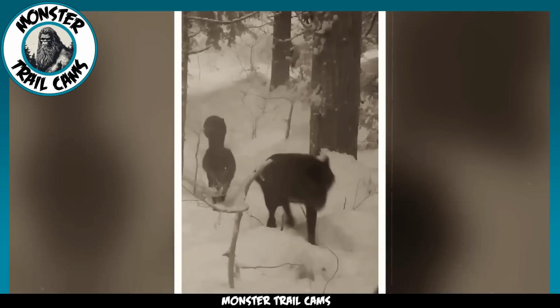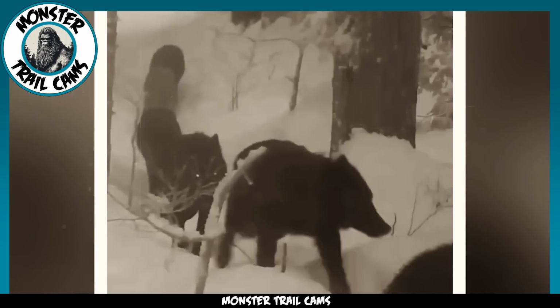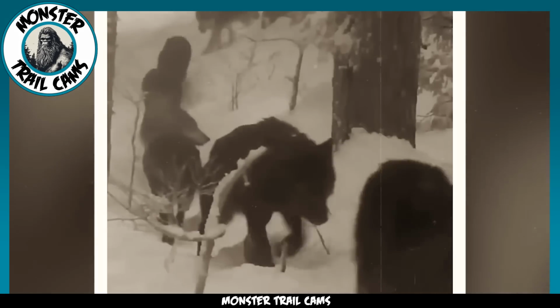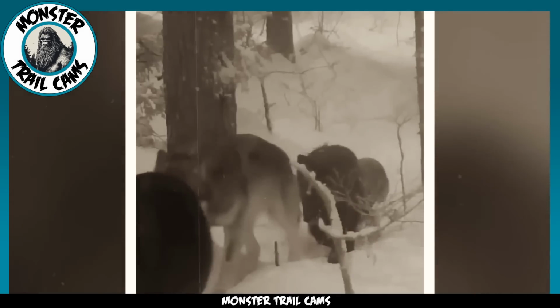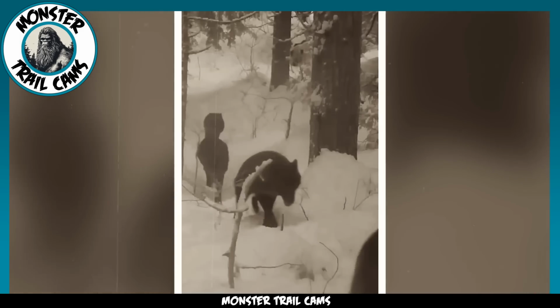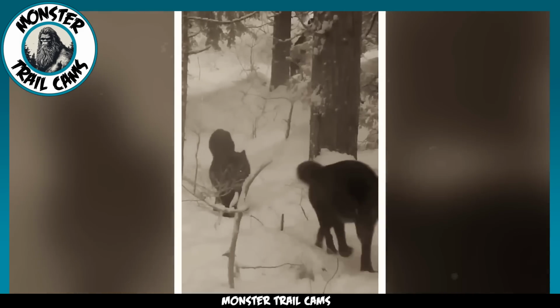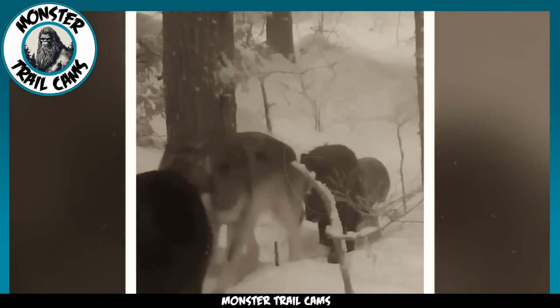We take a break from the paranormal for a minute to look at some equally incredible Trailcam footage showcasing just how impressive the natural world really is. It is a truly rare occurrence to witness a wolf in the wild, let alone an entire pack. Trailcams let us get a glimpse of the world outside that we often would not have the chance to see otherwise. Watch these wolves effortlessly float across the snow.